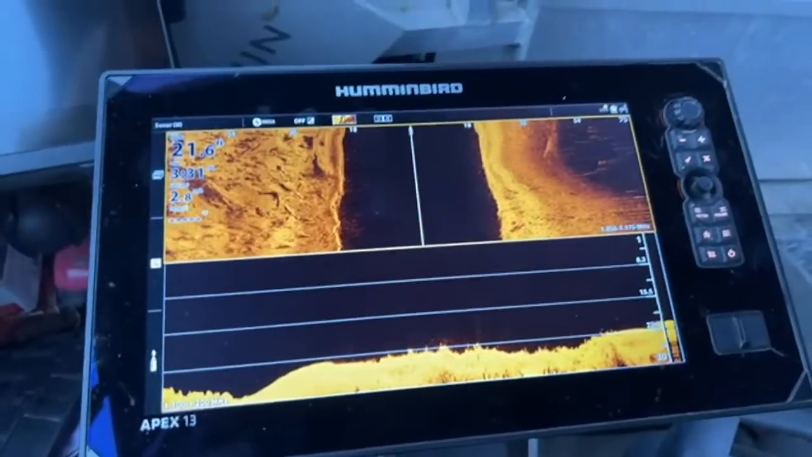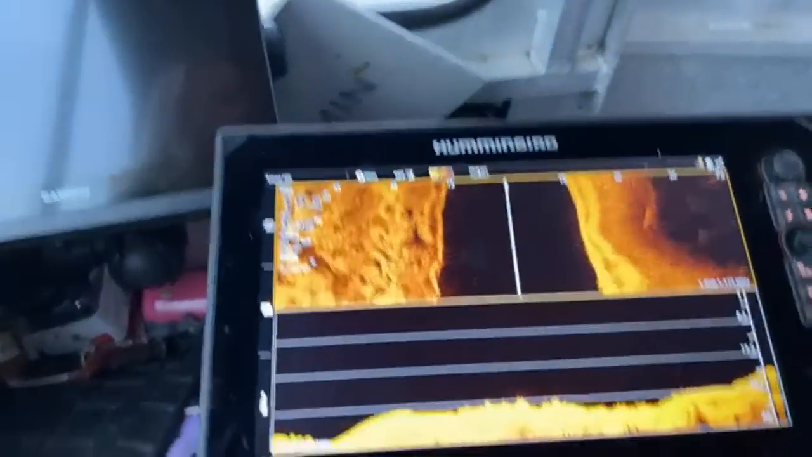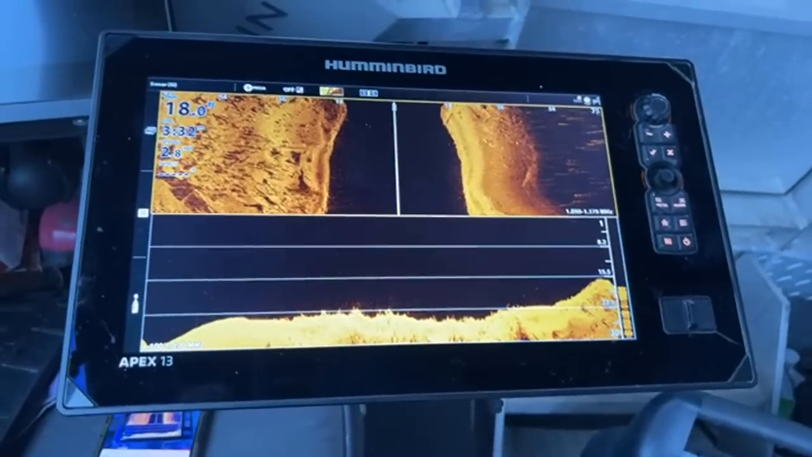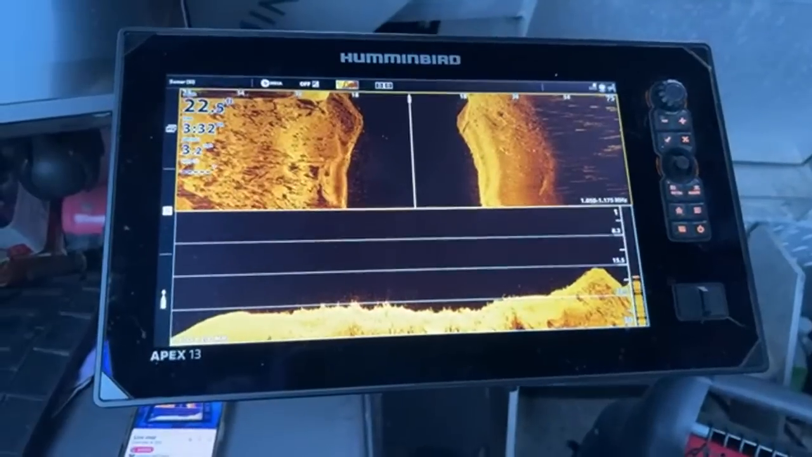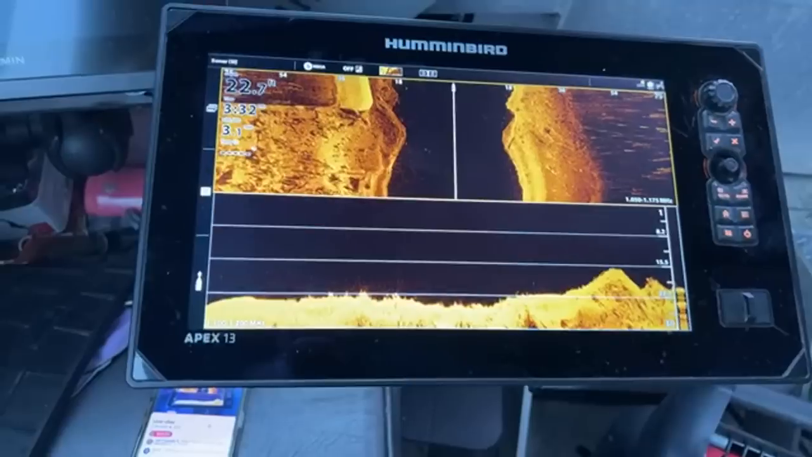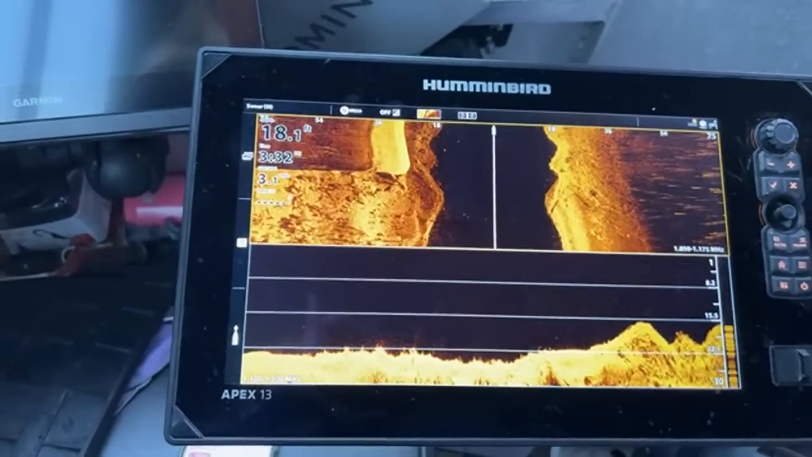This is the Apex. Jacob has the Helix. Both are great. Both are my recommendations for people who are starting out with sonar. The Apex allows you to get things a lot more customized, but it also can be pretty user friendly.